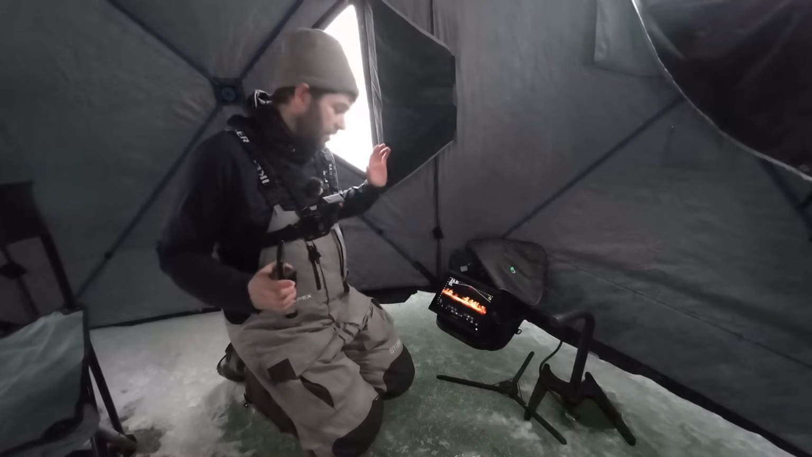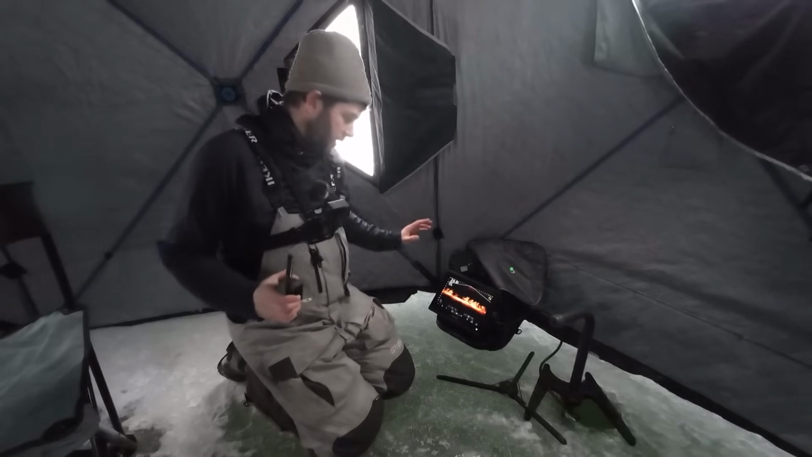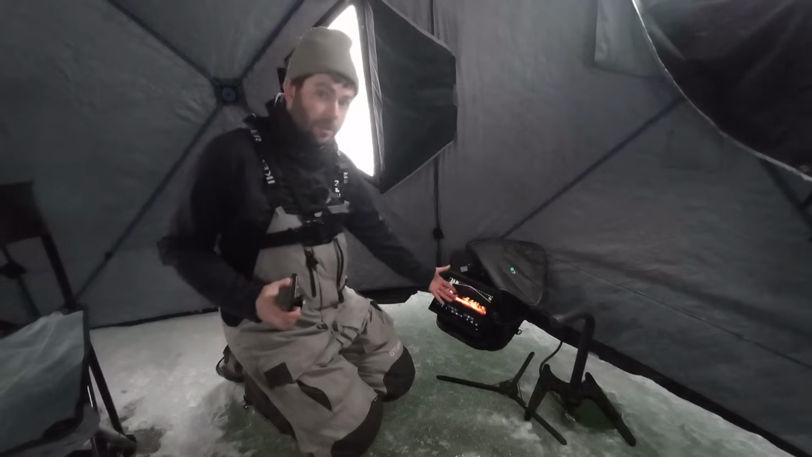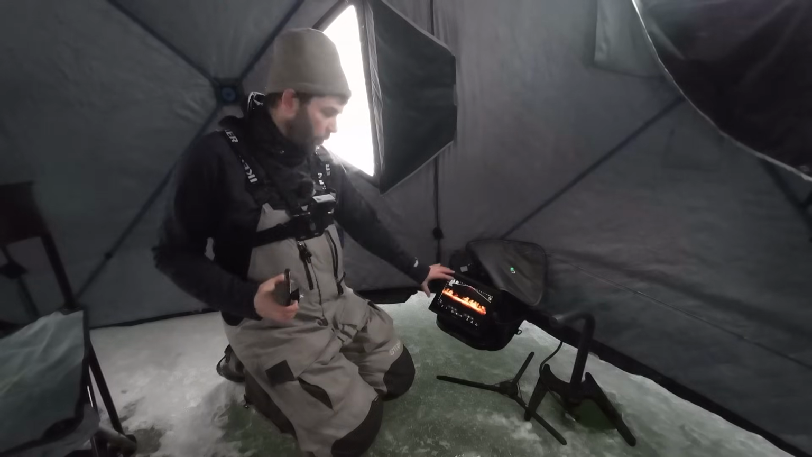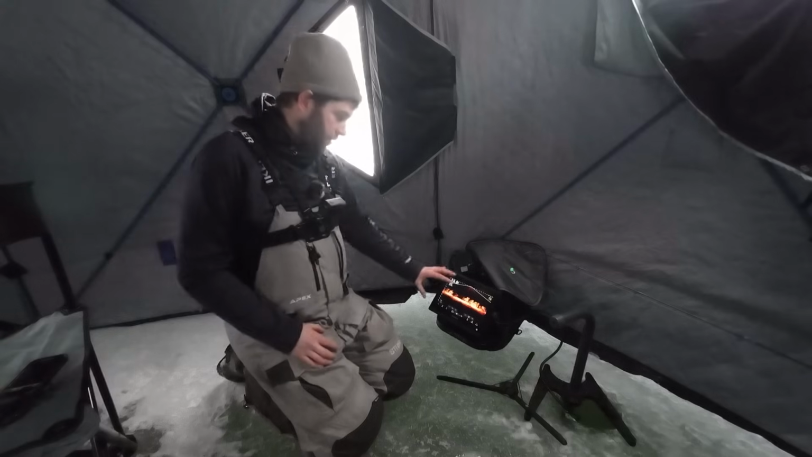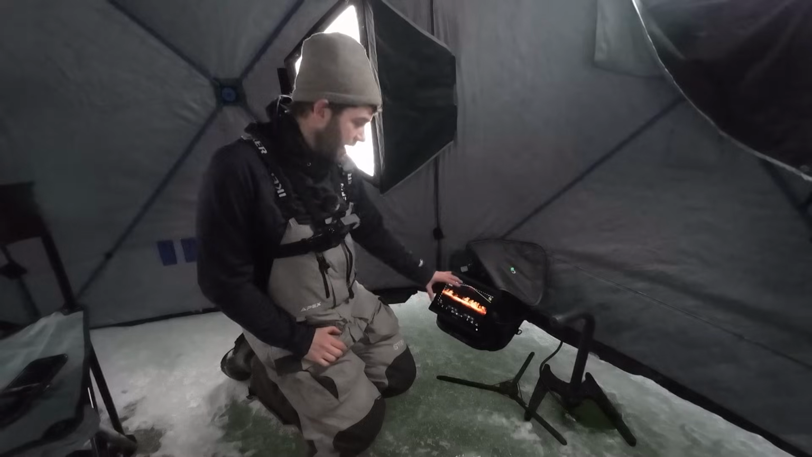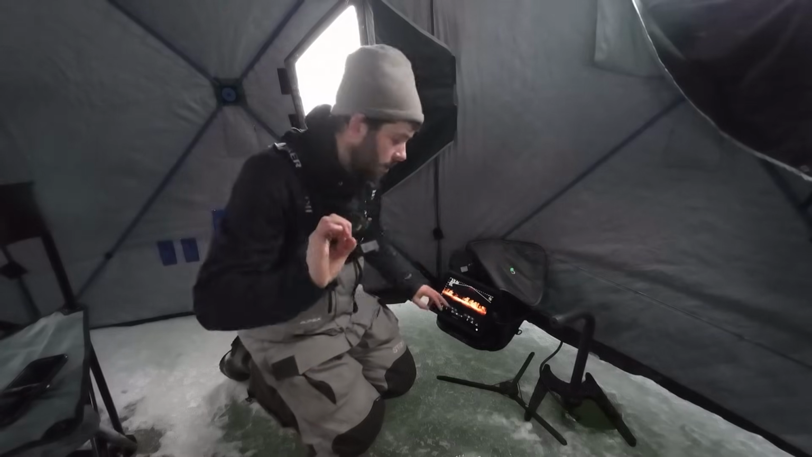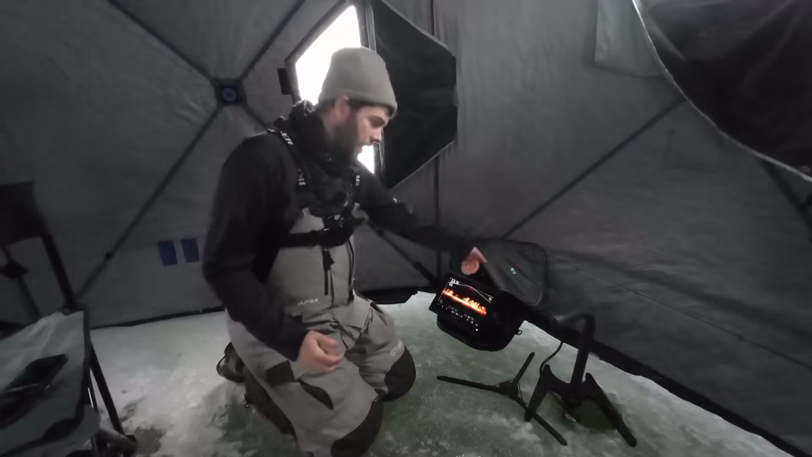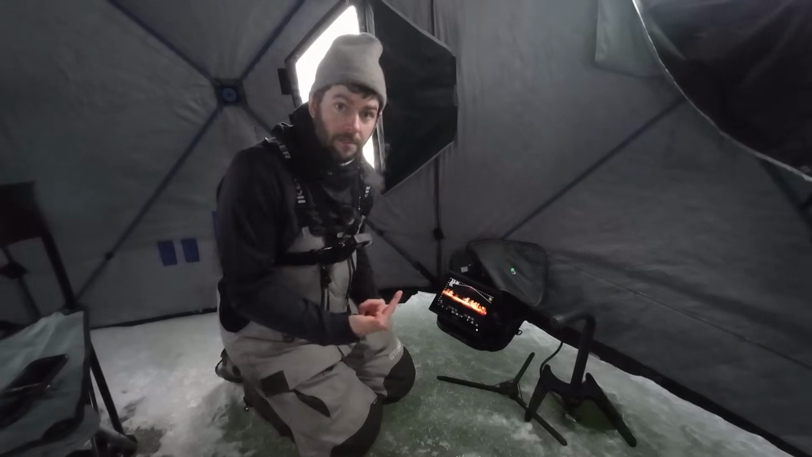So the main thing that you have to make this work is a GPS map type Livescope unit, a Garmin unit per se. This won't work with the Echo Map systems. These have the HDMI output, things like that. There's also a little tiny connector on the back of this called a BNC connector. What that does is it allows a video in, basically.